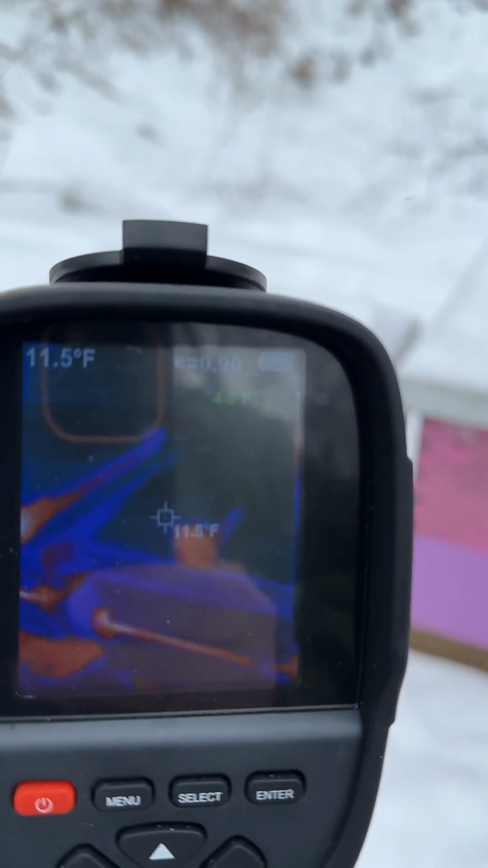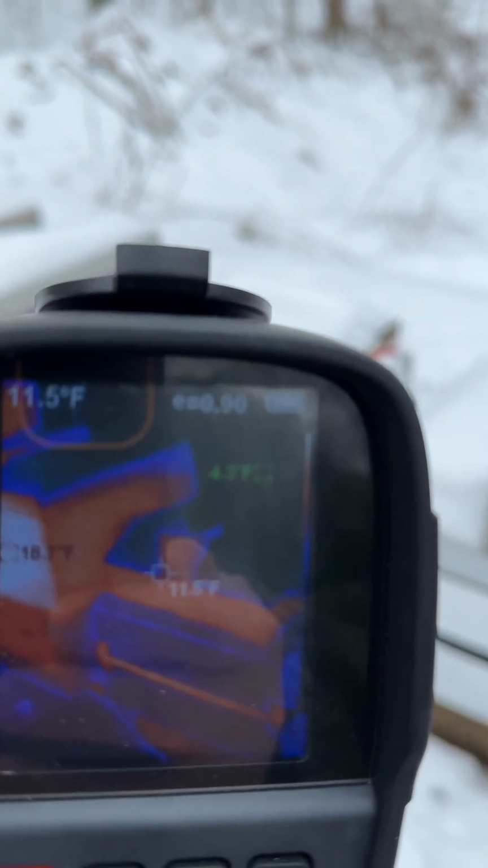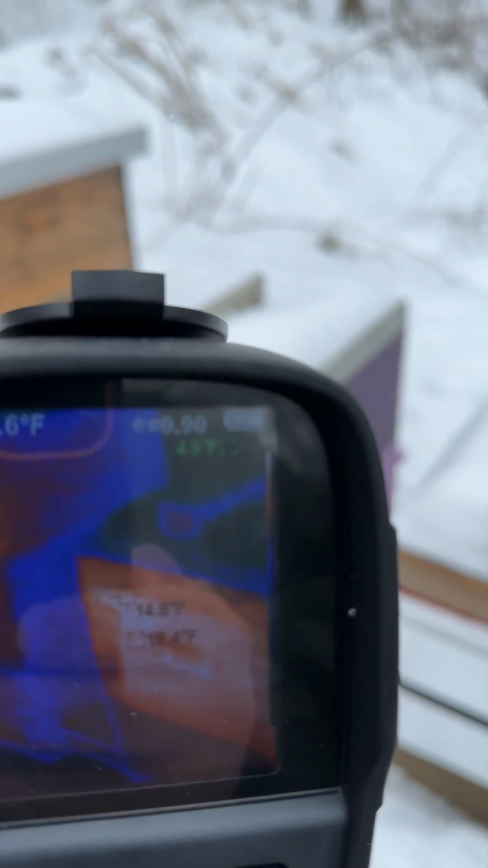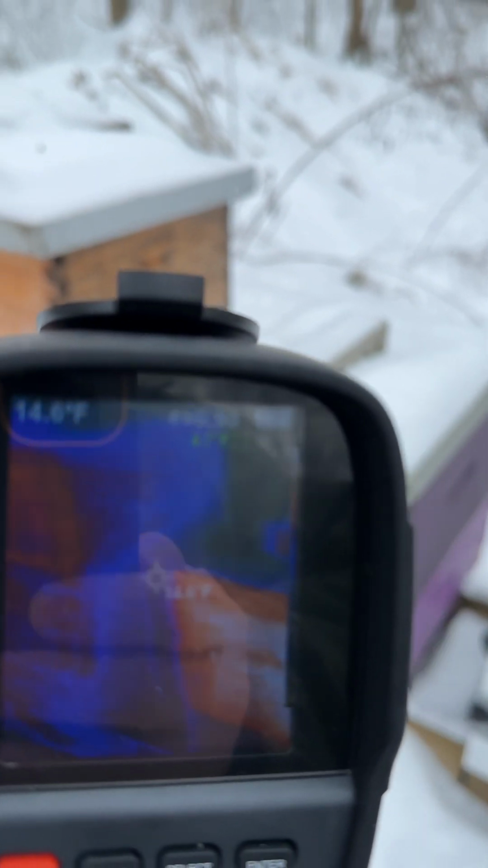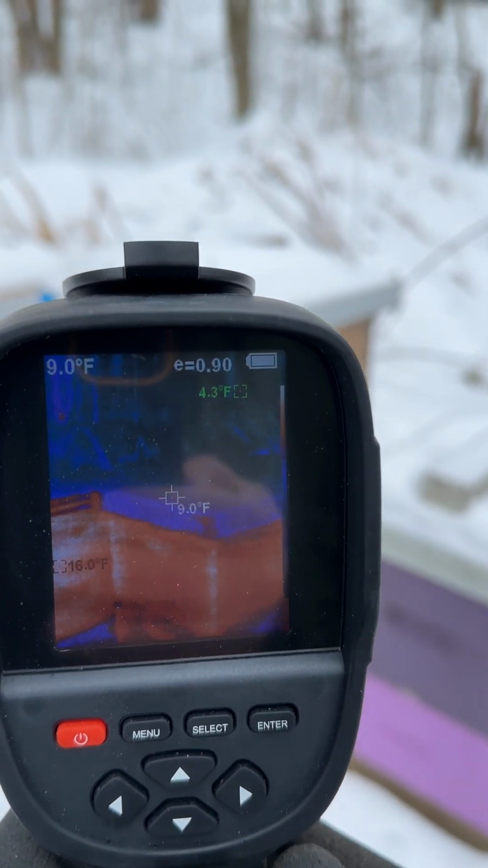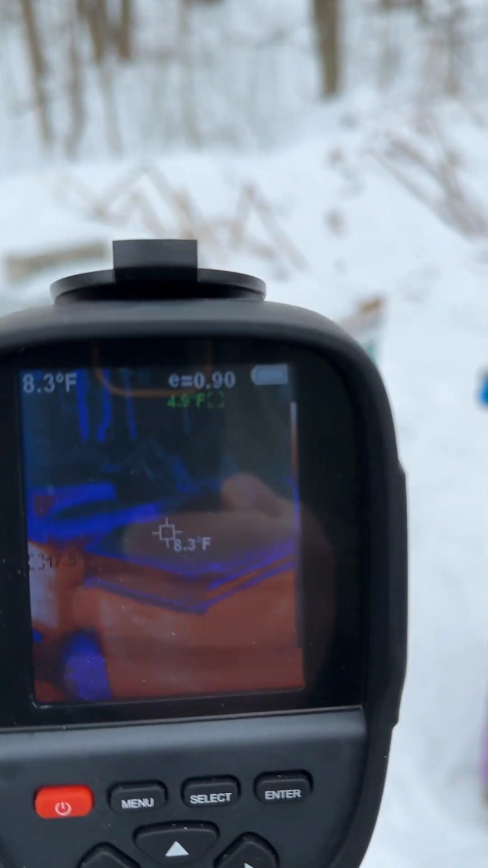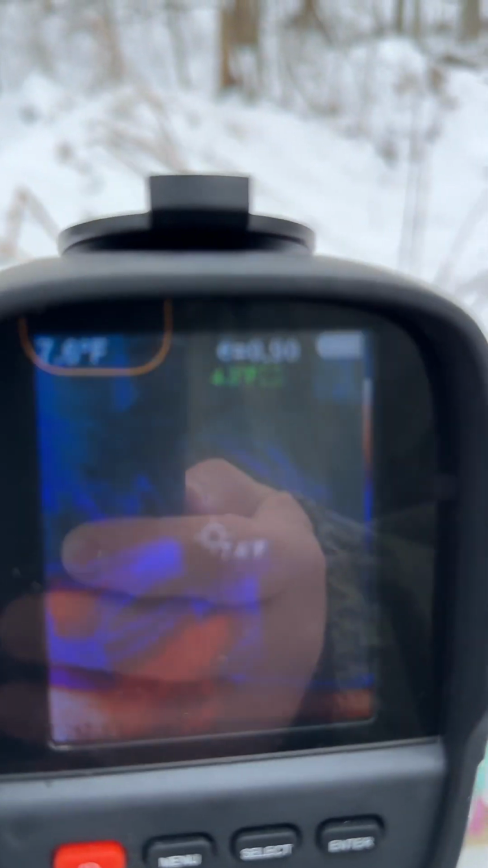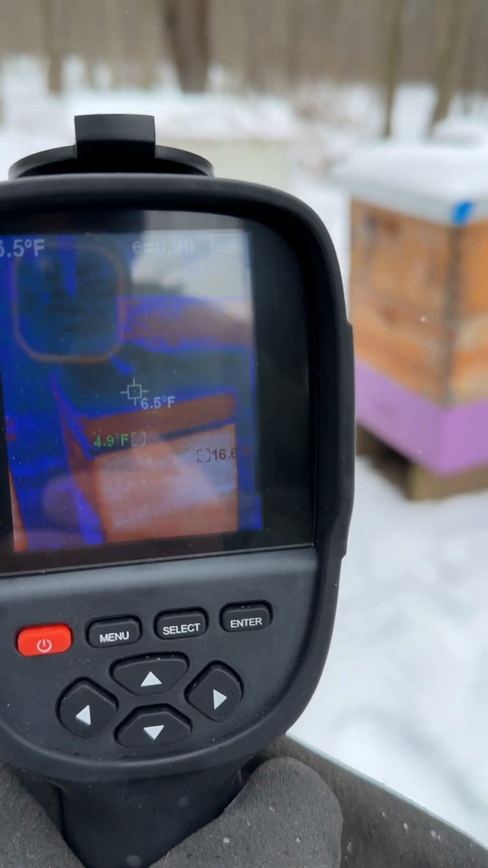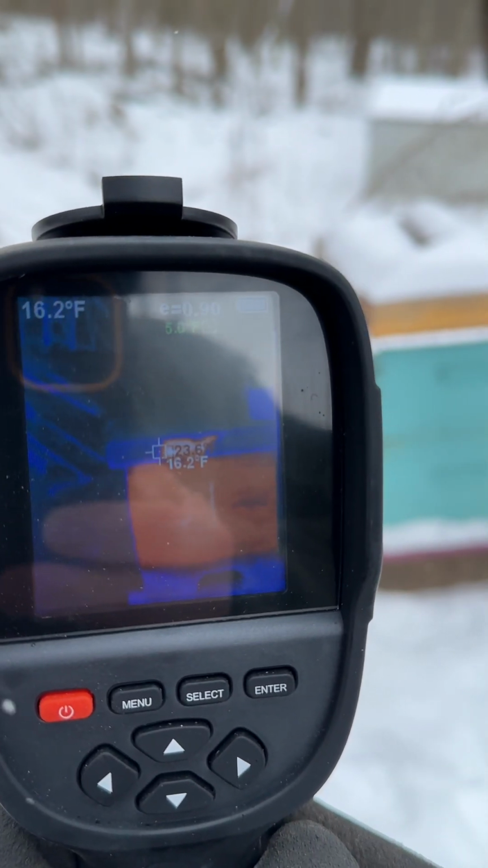They look like they've got some heat. This is a hive hugger, so there's no heat loss. Very little out of that one. And that's a double colony. I don't run doubles, but in the fall, if I had any weak colonies, I just double them up. Let the queens fight it out. That one looks good.